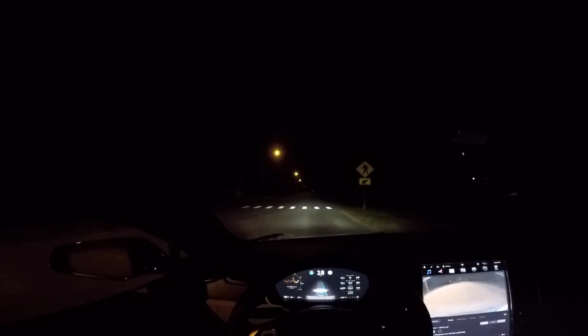This is the end of the fast forward. One more time. This time, should we just go low beams and 18 miles an hour? Let's see if it does it. So it happened twice. It went over here before the sign, and then after the sign.